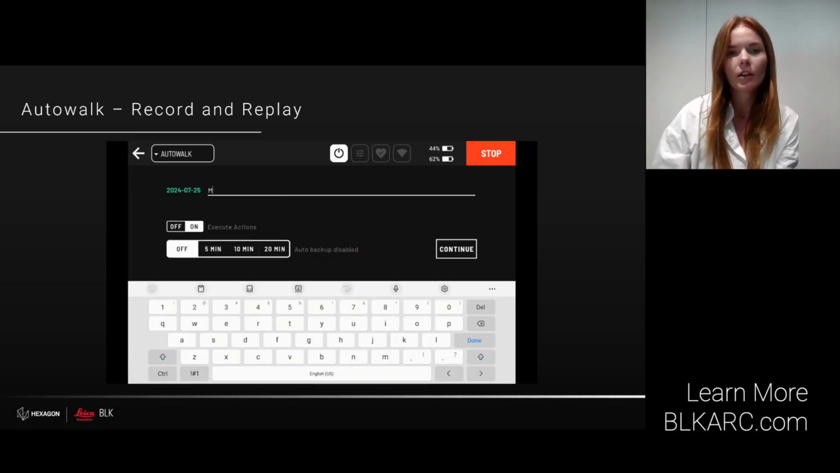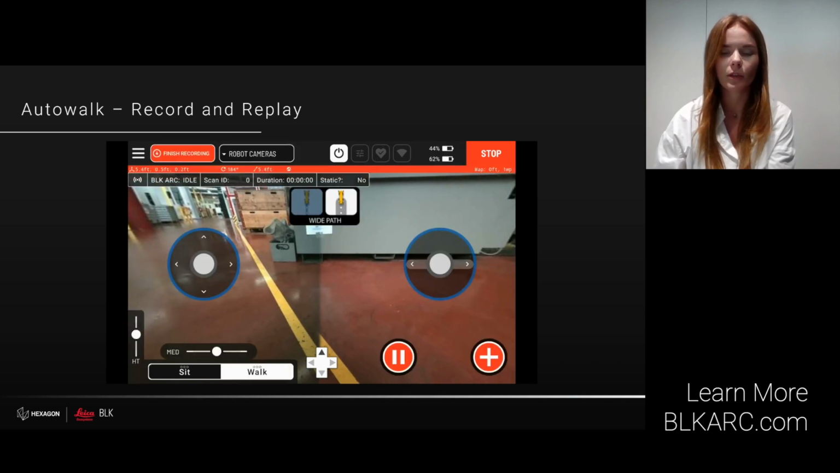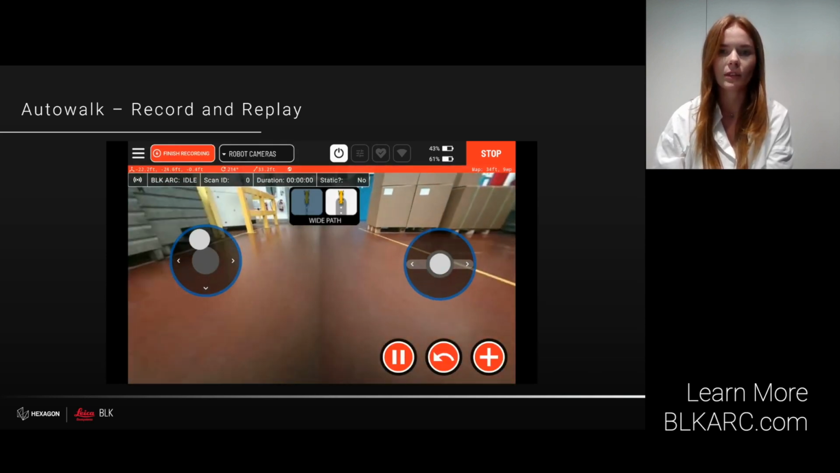Now let's discuss how to automate and streamline the data collection with the BLK ARC and Spot integration. To deploy automated missions, start by recording an autowalk, and to do that, select the autowalk mode from the menu and then choose the record option. Name the mission and adjust appropriate settings, and then simply position Spot near a fiducial. Once the fiducial is recognized, we are ready to start.